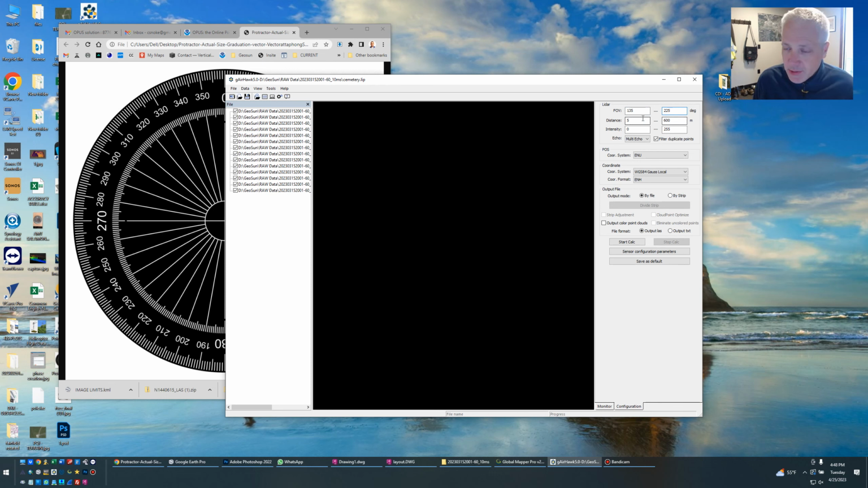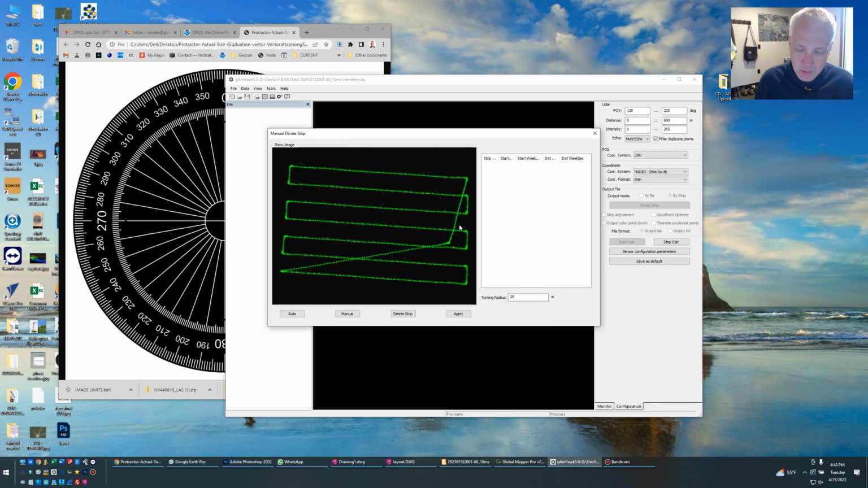Range 5 to 60 meters. You don't want stuff too close to you. Then we set the coordinate system to Ohio South for output. Then we do the strip adjustment here. It's reading the base file and the drone rover file and produces this.